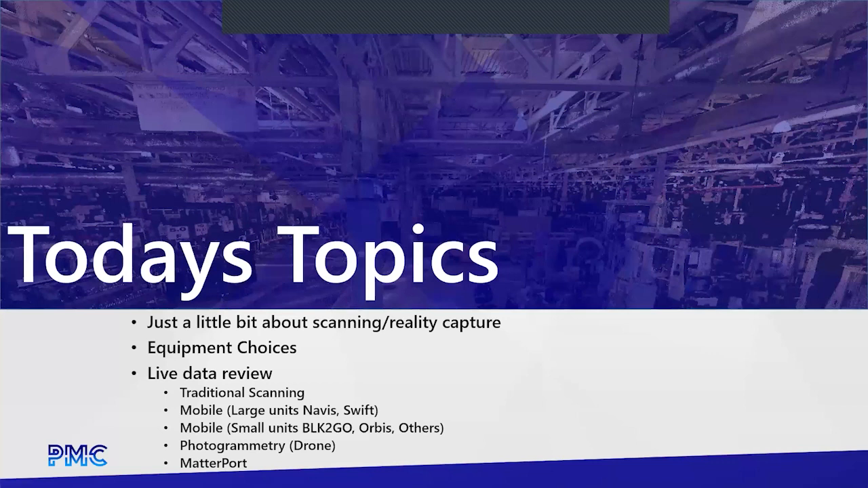And then finally, we'll move into live data, looking at data from different types of units, so you can visually see what you can expect. This isn't a super deep dive into these, that would take a long time. But it's to give you a general high level overview of what the different data sets look like, including their online virtual tour viewers, plus what the data will look like within a CAD application.